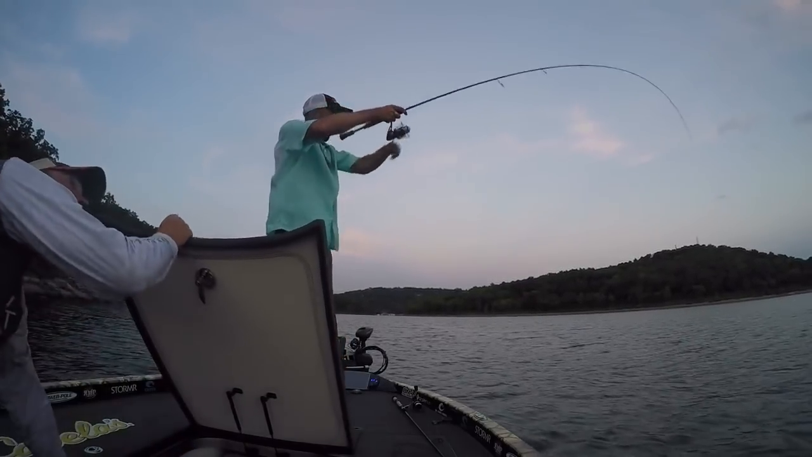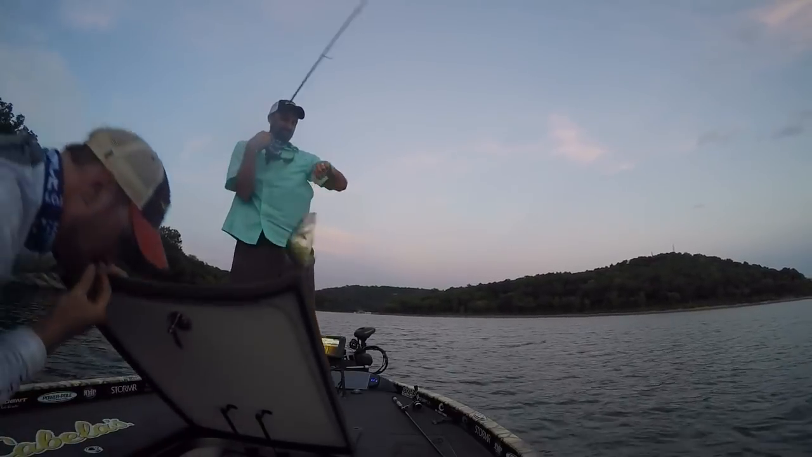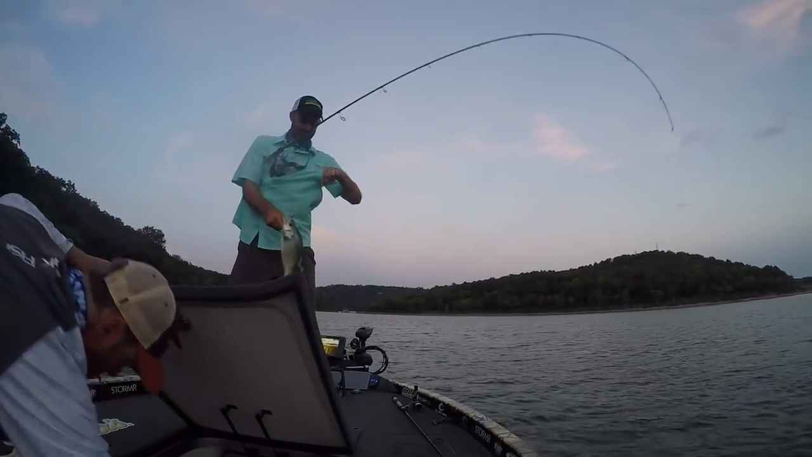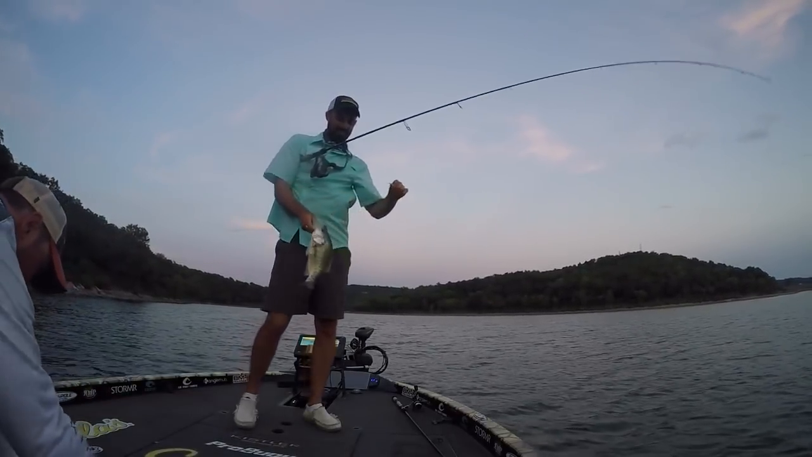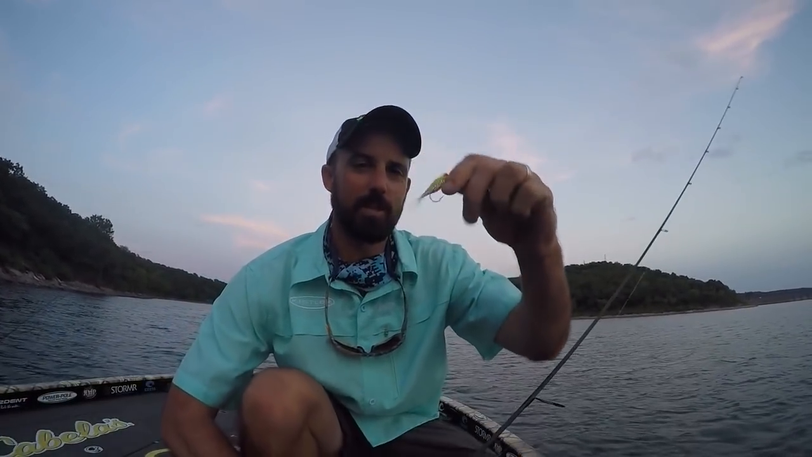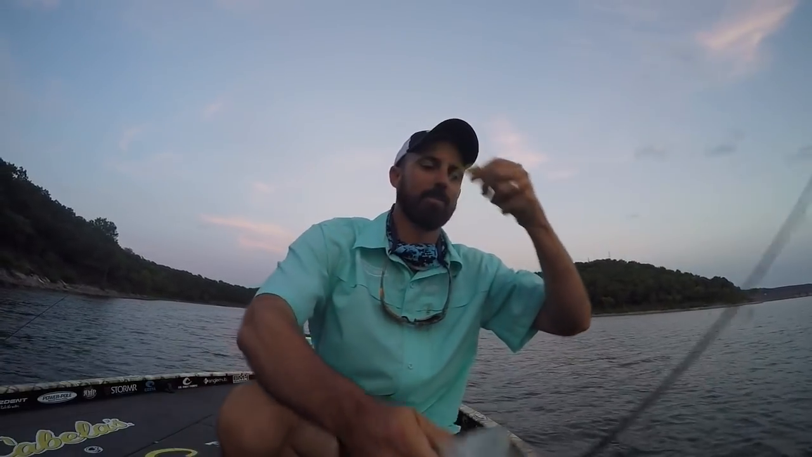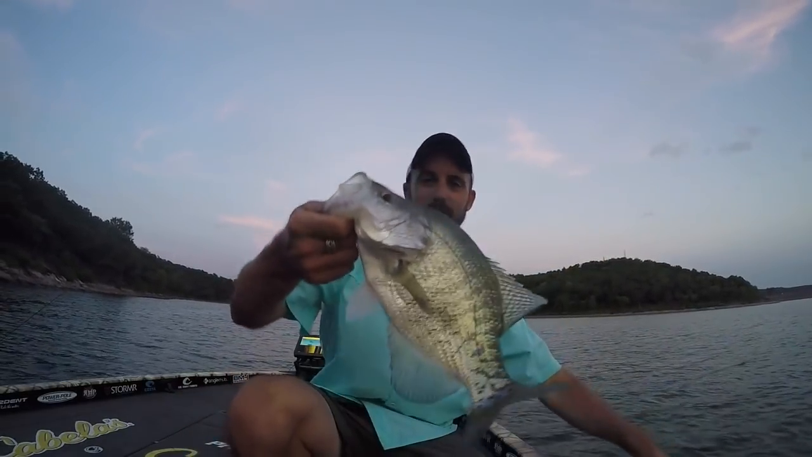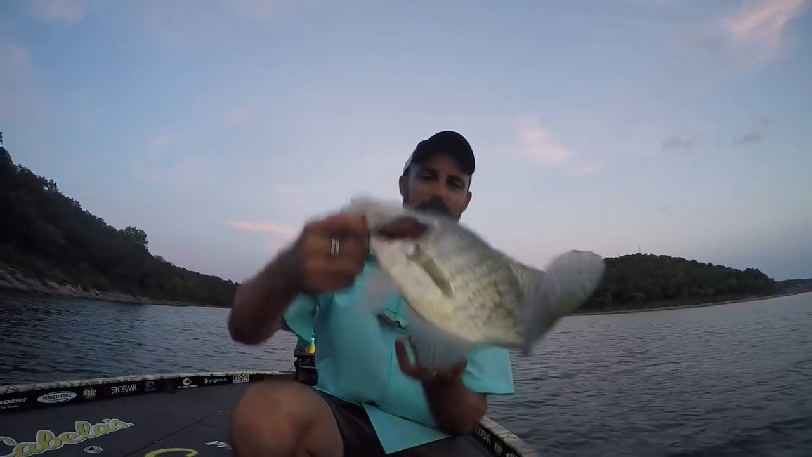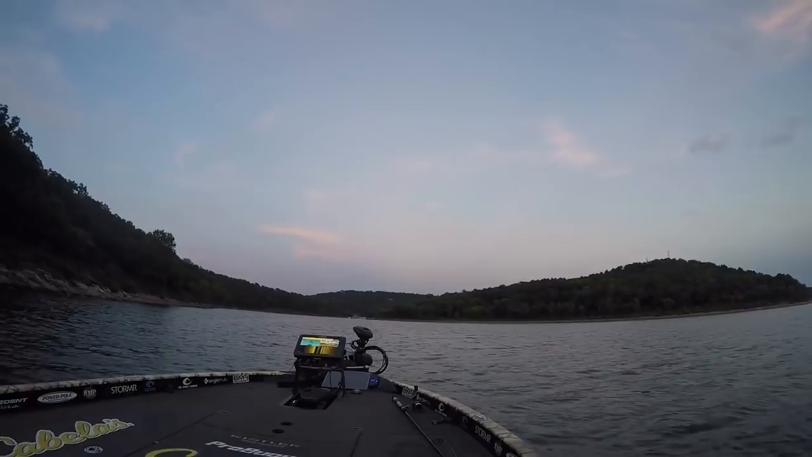Look at that time. Got him? Good one? There we go. Fish of the day, buddy. Nice one. Little slab slayer, little purple chartreuse. They might call that bubble gum. I can't remember exactly what the color is, but it's purple and chartreuse. And we caught the biggest one of the day. You're welcome. I just missed that one.